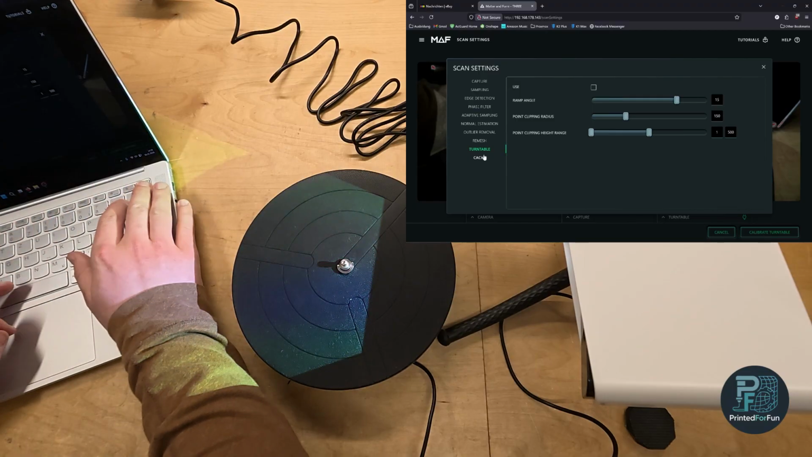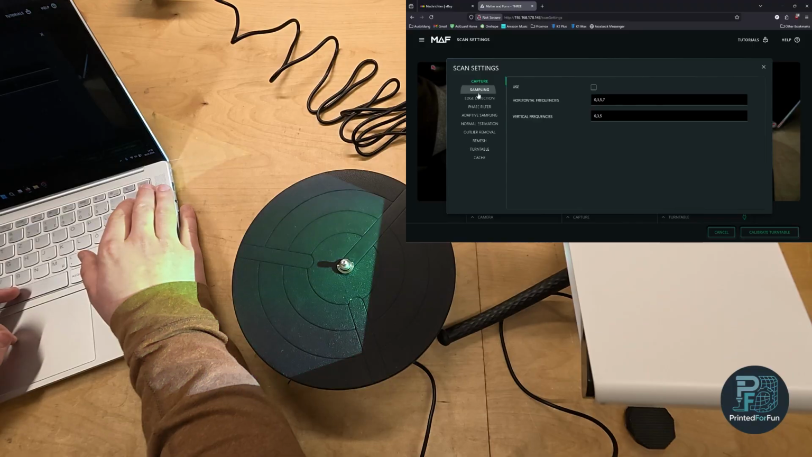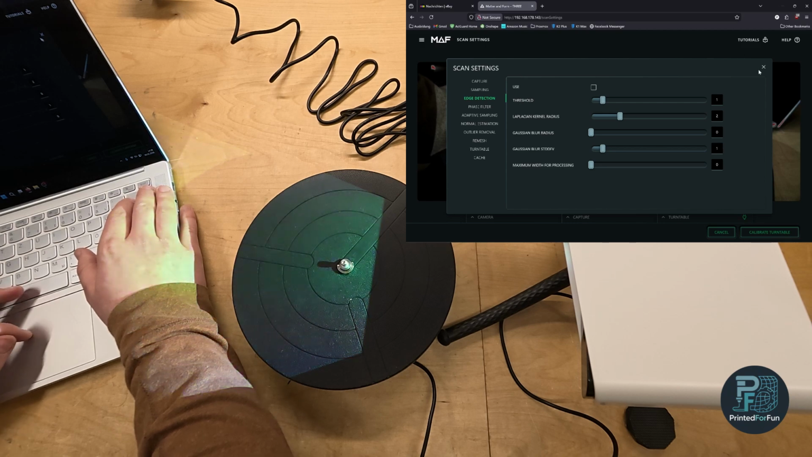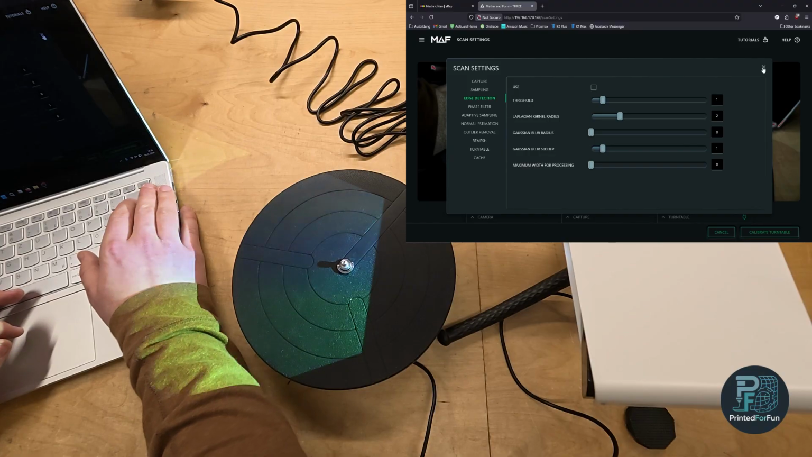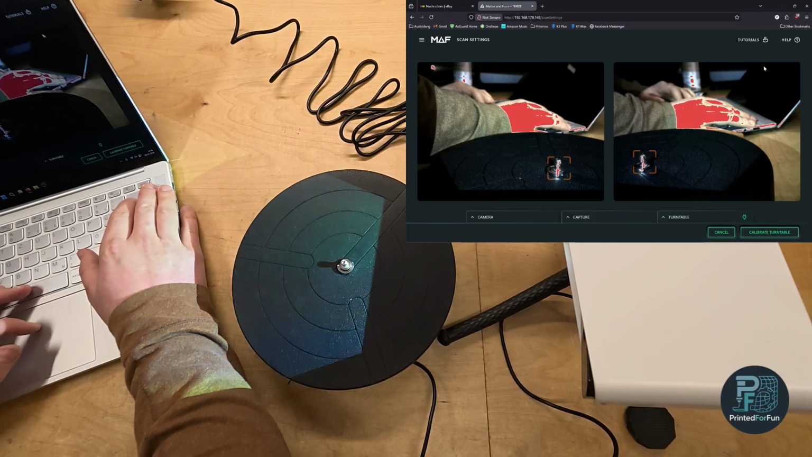Honestly, I haven't played around with them quite a lot because I just don't want to mess it up. Of course, you can reset the scanner, but from my experience, or from my guess, the default settings are already optimized. So I really don't see any need to do this.